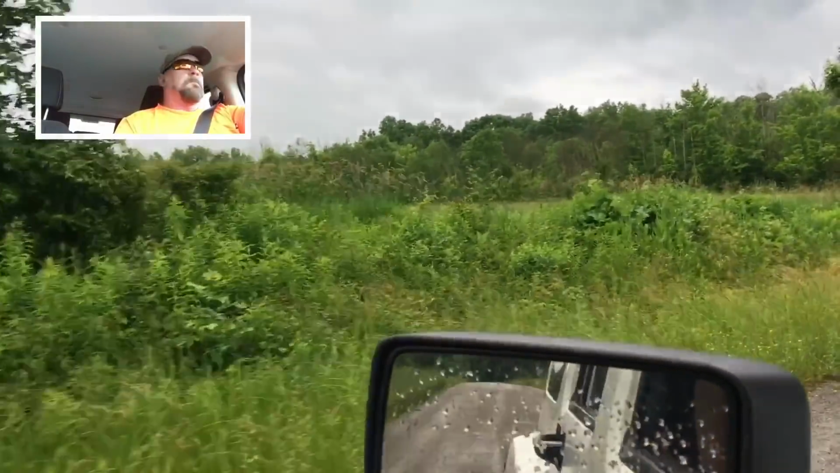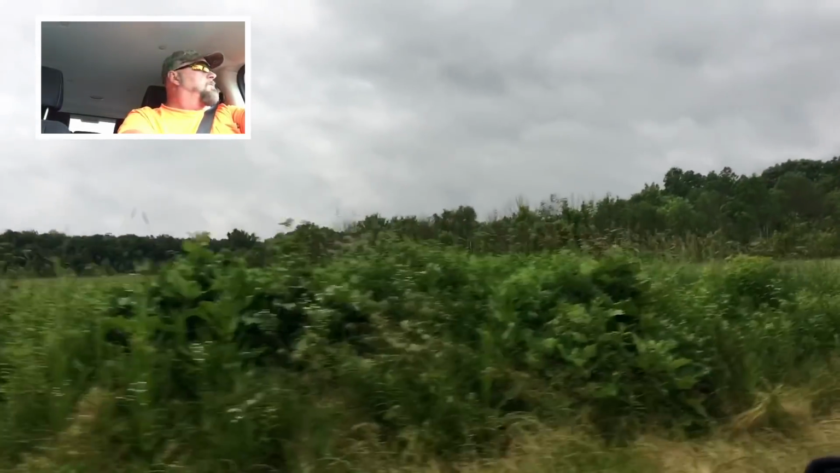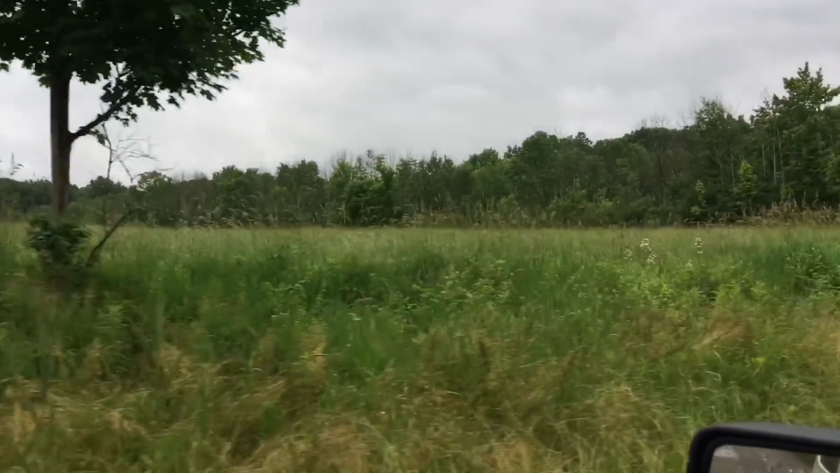Thermal these fields back in here. There's about 6 big ones. Oh man, the grass is kind of tall though. That's all right though. Got about an hour to go before dark.